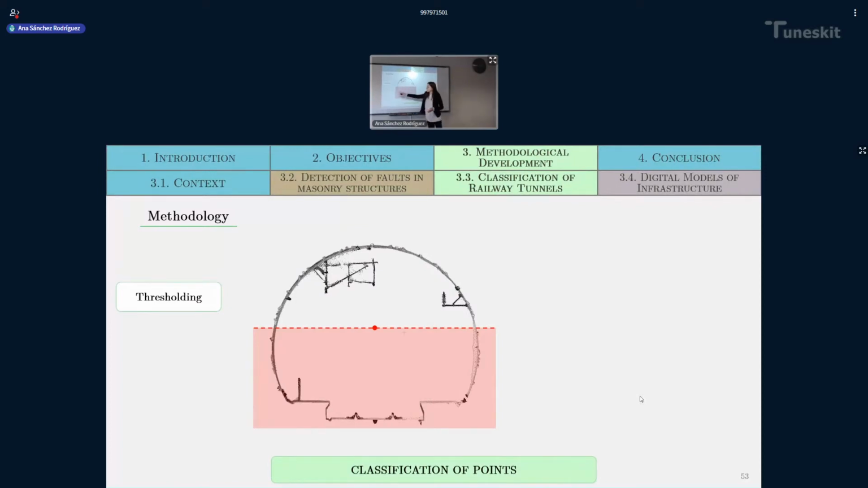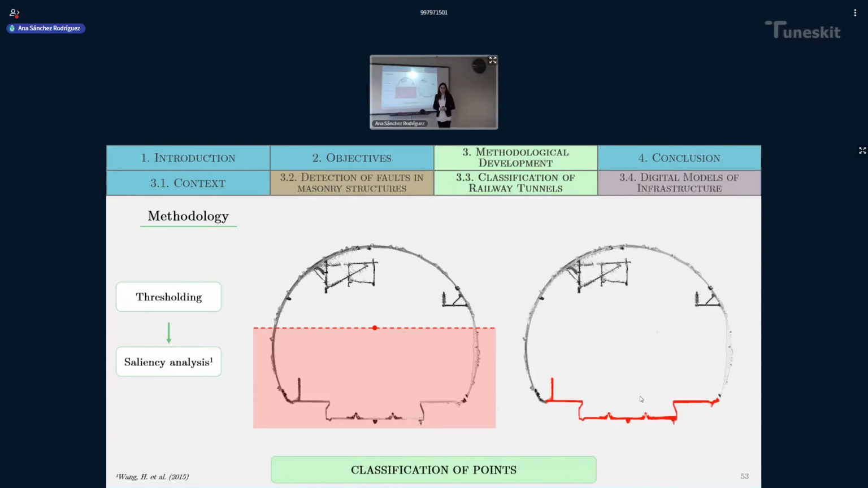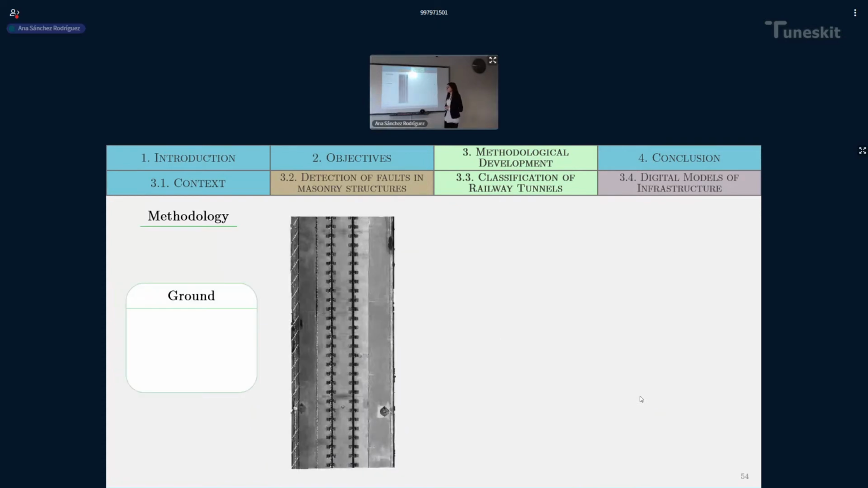Working with the part of the point cloud that is under that trajectory level, we can perform a saliency analysis to those points in order to obtain, as you can see in the slide, the classified points belonging to the ground. Now, working with those ground points, here you can see them from the top. Working with those ground points, a curvature analysis is made.